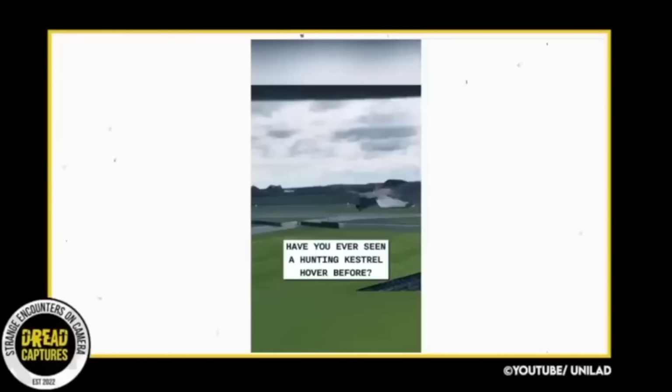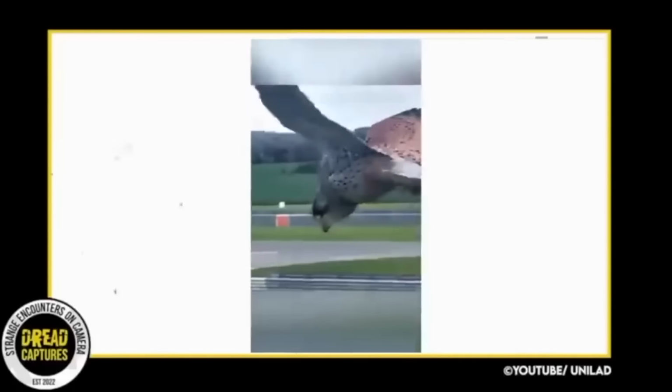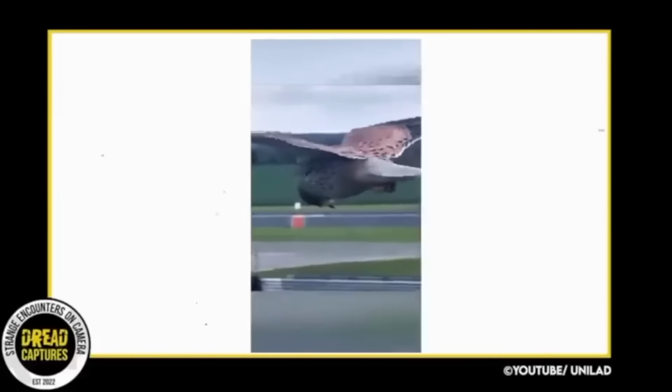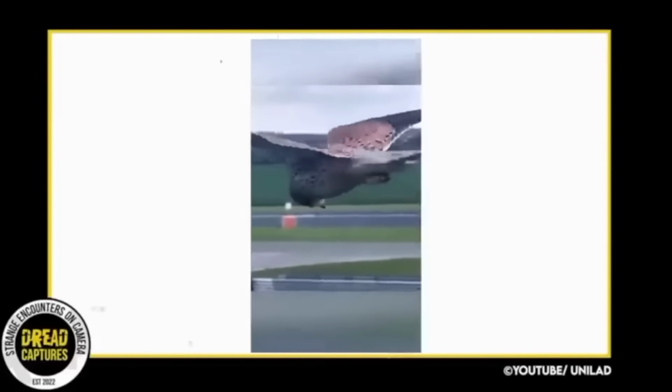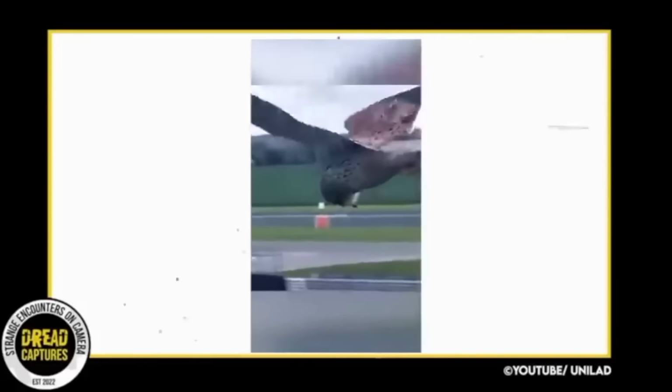This is an extremely impressive video here. Look at how still his head is. This is a kestrel and they are excellent hunters, with the ability to hover in the air for extended periods of time as they search for prey. They typically feed on small mammals, birds, and insects.